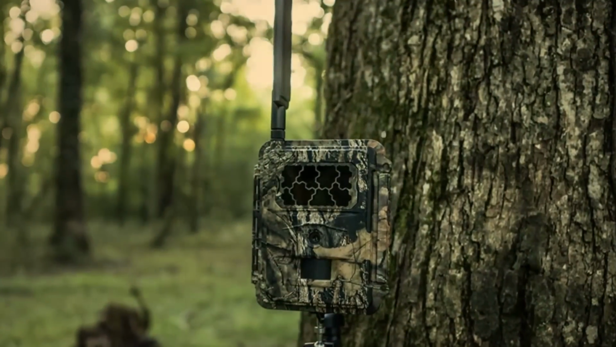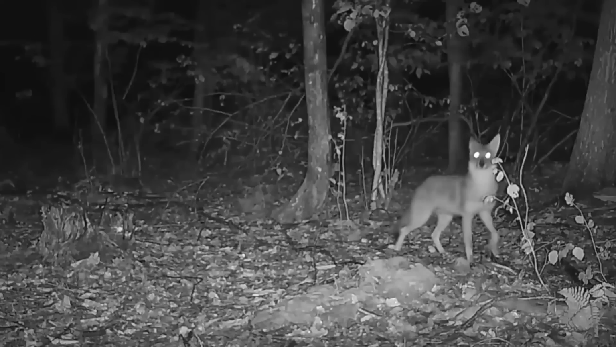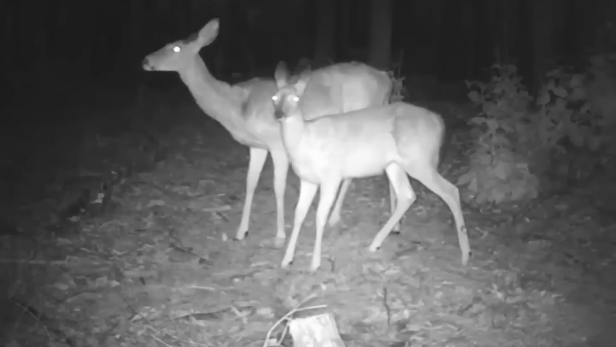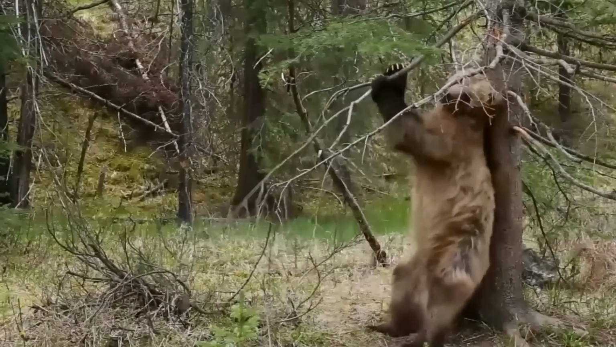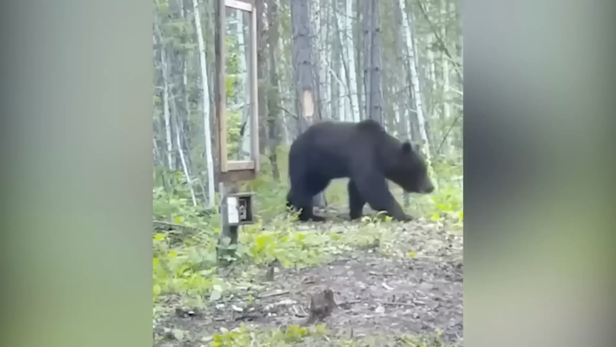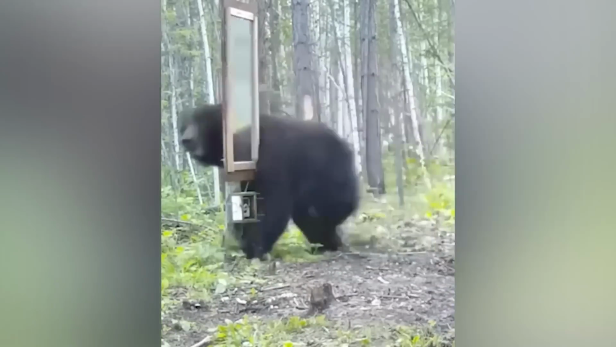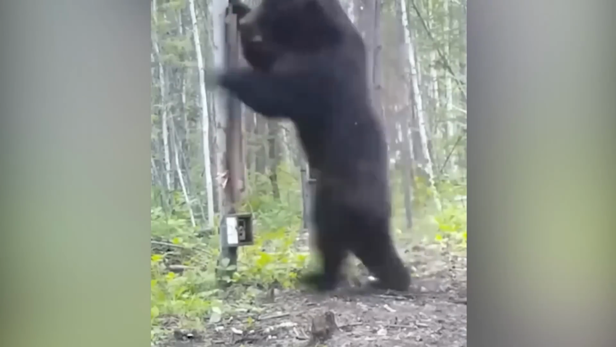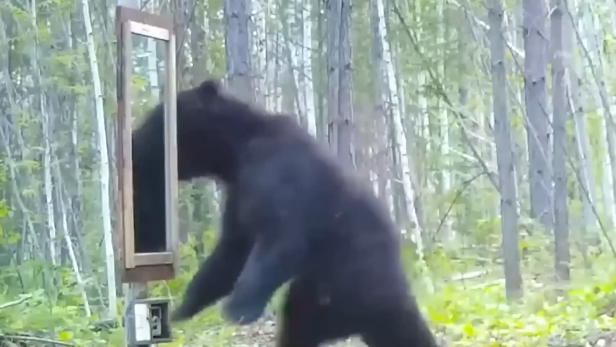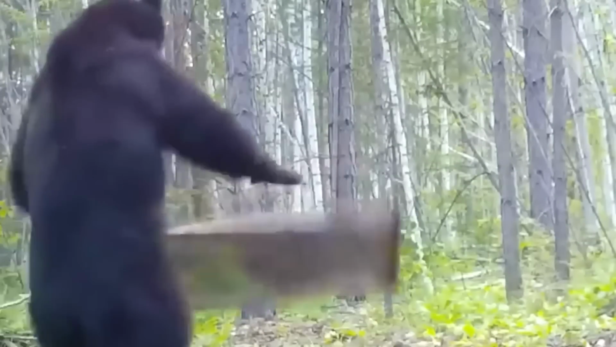Where trail cameras usually take pictures of animals when they're doing their normal things like resting, looking for food, and doing their daily tasks, sometimes these cameras capture really strange and funny moments too. Like this bear who was just doing its bear things when suddenly it saw something really strange in front of it. It was its own reflection. Can you imagine? The bear was really surprised and didn't like it at all. It didn't expect to see itself like that, and it got upset, or at least it seemed like it did.